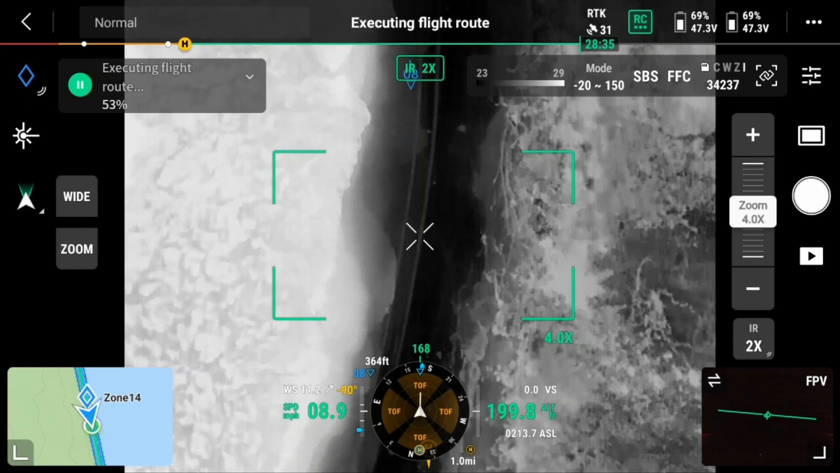And just for a little background on what we're actually seeing, it's called TIR, thermal infrared radiation. Basically any living object or anything that gives off heat gives off this radiation that we can see through different sensors. So the drone's payload or the camera has a sensor that can pick this up. So instead of just seeing regular red, green, blue, orange, whatever colors, it sees it as this.